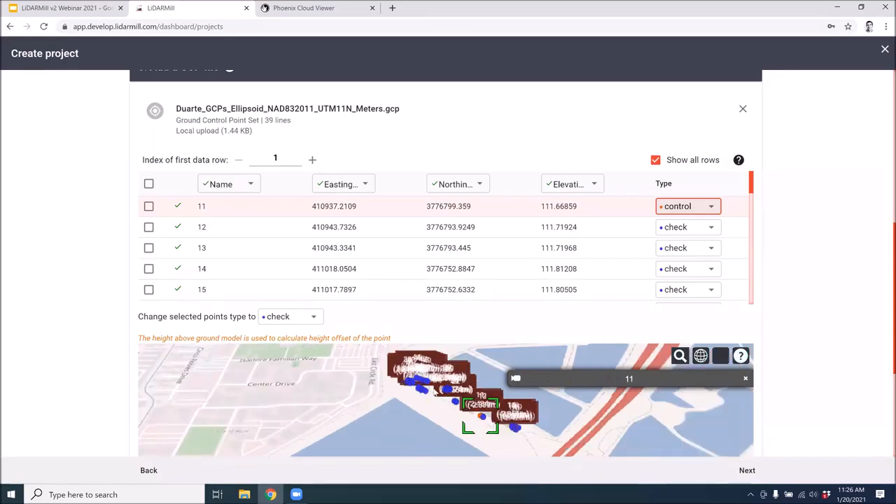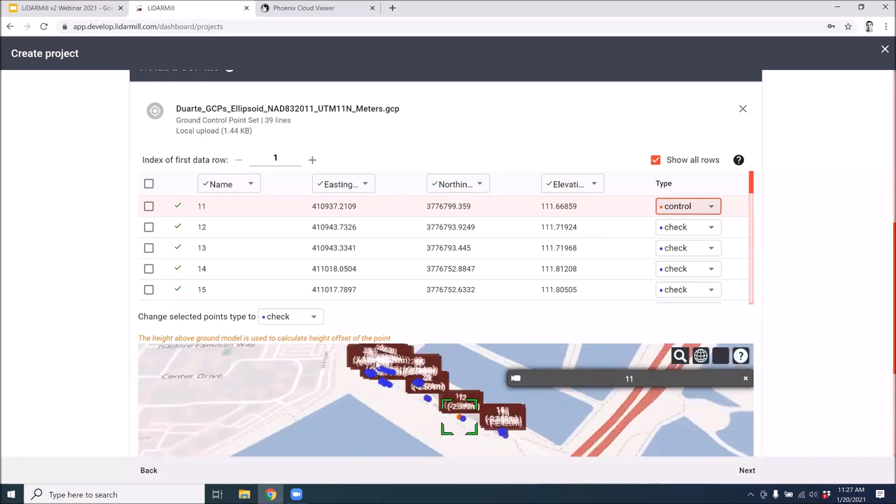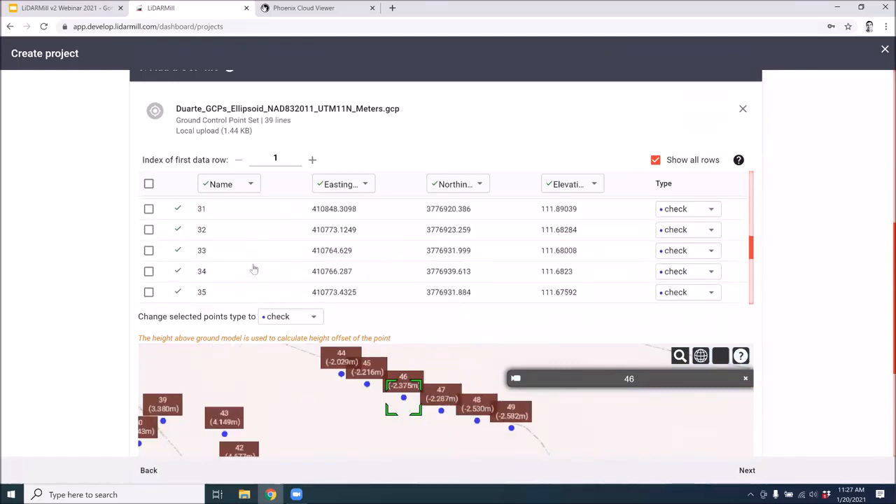You want to have a significant amount of checkpoints to have defensible accuracy statements. And you also want to have well-distributed control and checkpoints. So you wouldn't want to make all 6 of these control points and the other ones checkpoints. Instead, you want to have everything kind of well-distributed. So 46, we'll make that a control point.